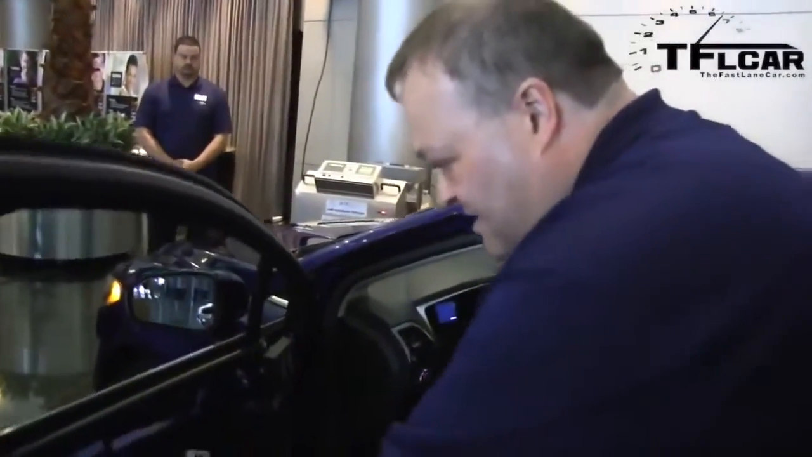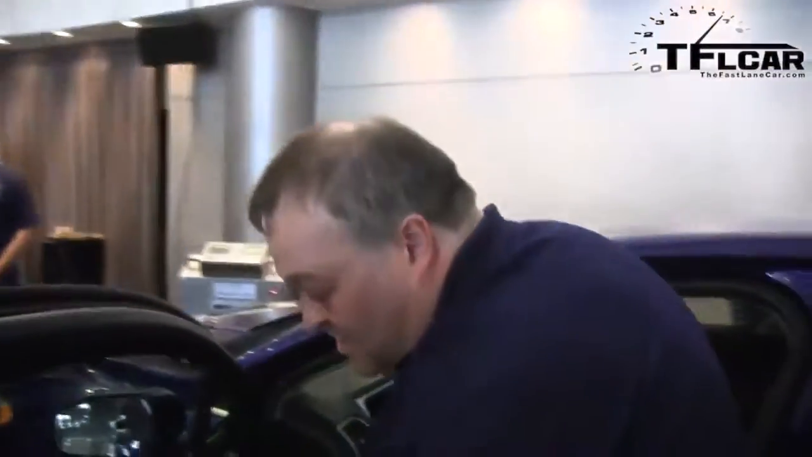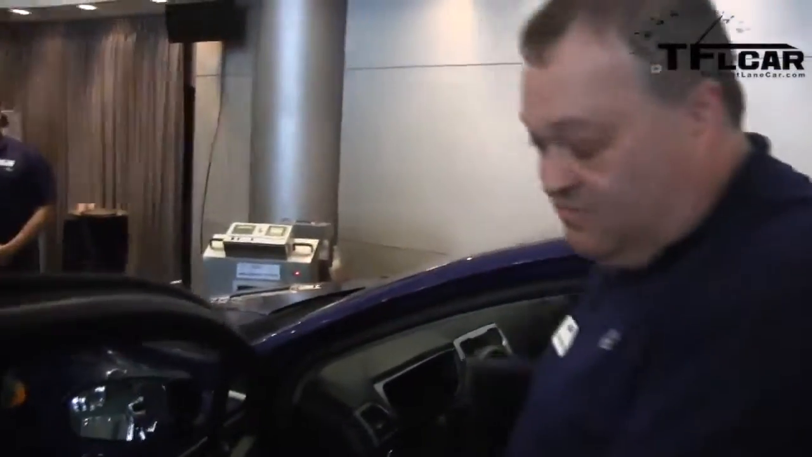So we remove the door panel, and you can see here's the hole that exists. This grommet is not installed properly. We have the arrow showing it there. It's a little dark in here. Yeah, I can see it. You then have to install the grommet. So what we found was the grommet's not in its correct location. The hot air goes through here, it heats up the outer panel, and then we detect that on the thermal camera.